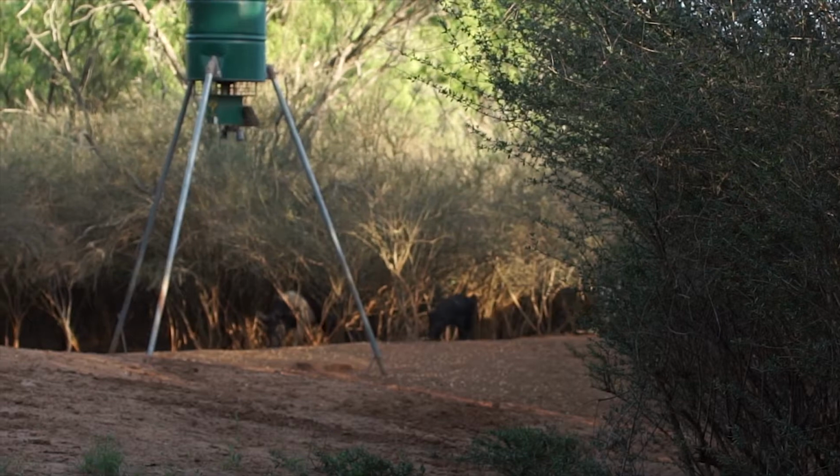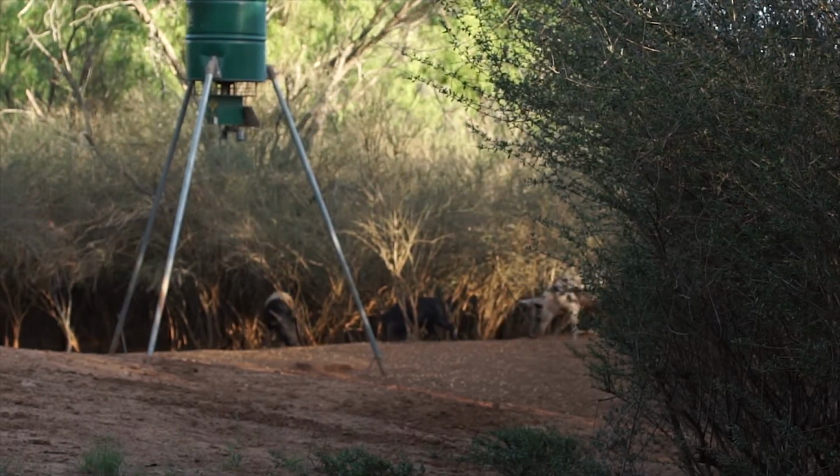All of a sudden, we can hear the hogs coming in. I mean, they come in, and they come out of the brush just like a big gang. And I mean, there's a ton of them. It's in and out, and they're moving around.